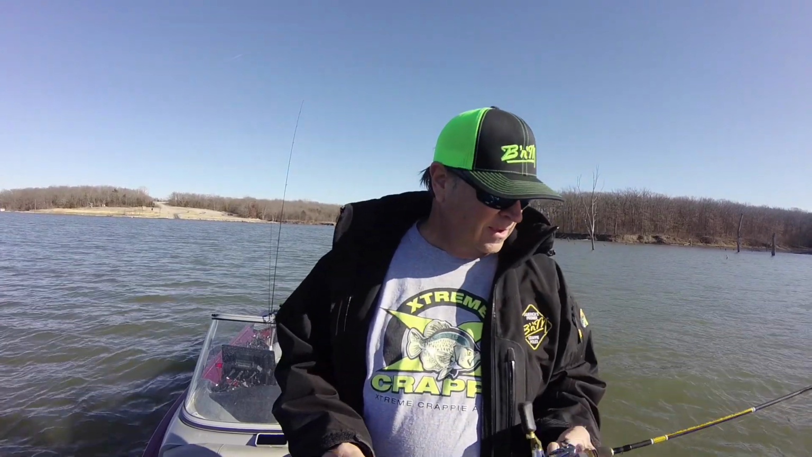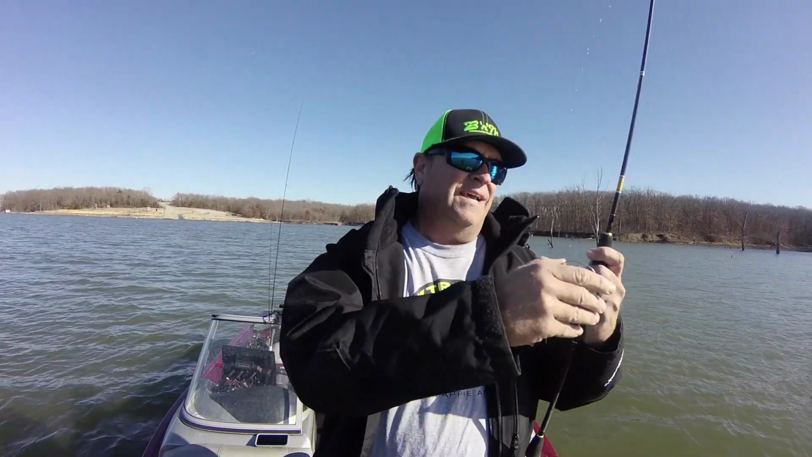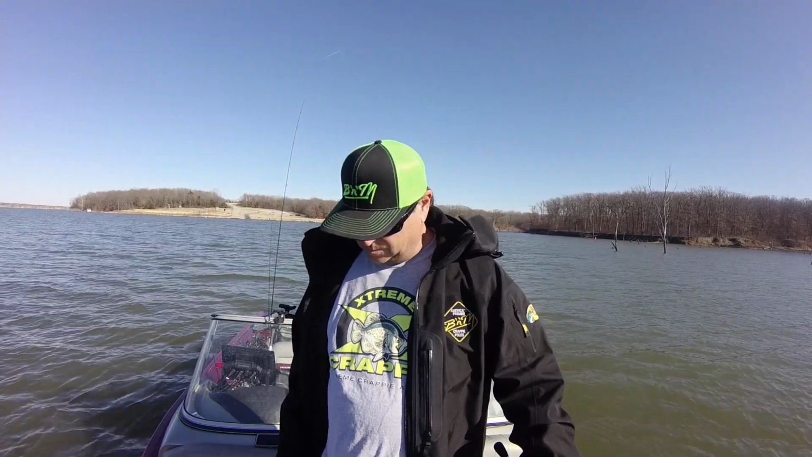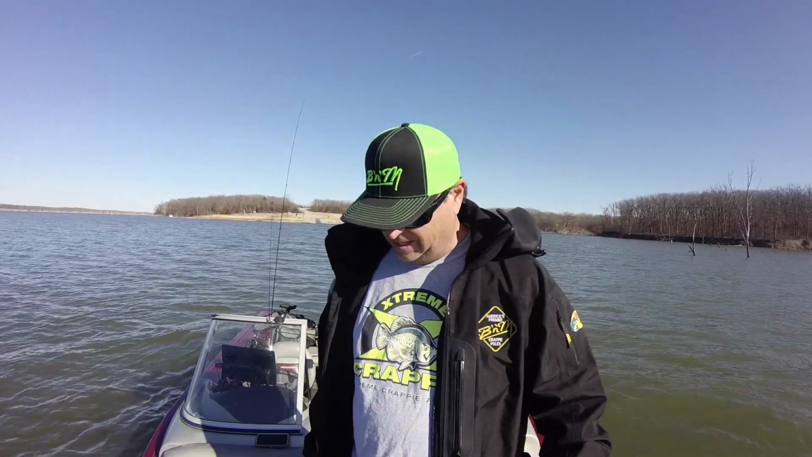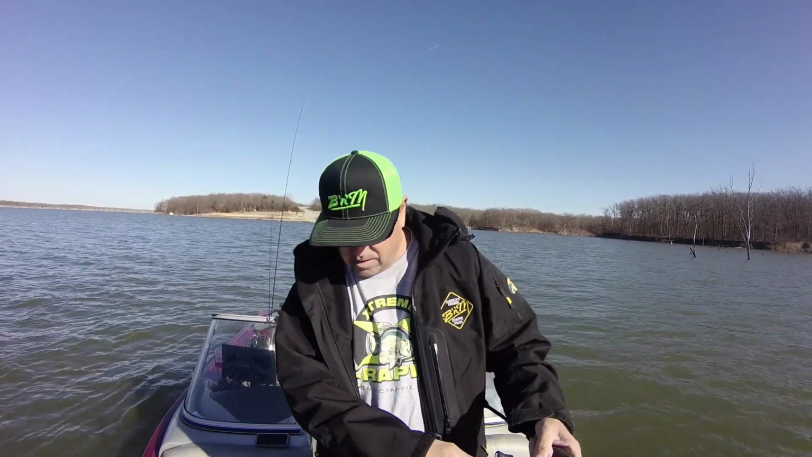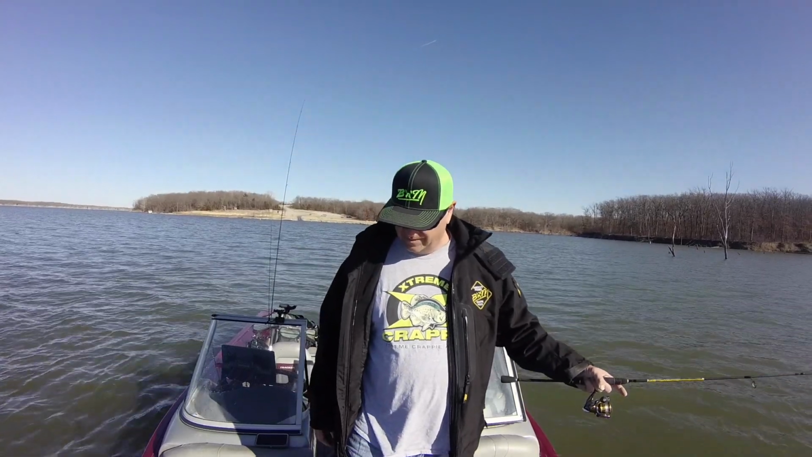So the neat thing about this TCB by BnM Poles is I've got it rigged with 4-pound test, and I can literally cast this thing 40 yards. I am not kidding you. It comes off that spool, the eyes are stainless steel. And when you're talking about pitching or casting a tiny jig, or even just dropping it down like I'm doing now, being able to get it out there where you want is so important.